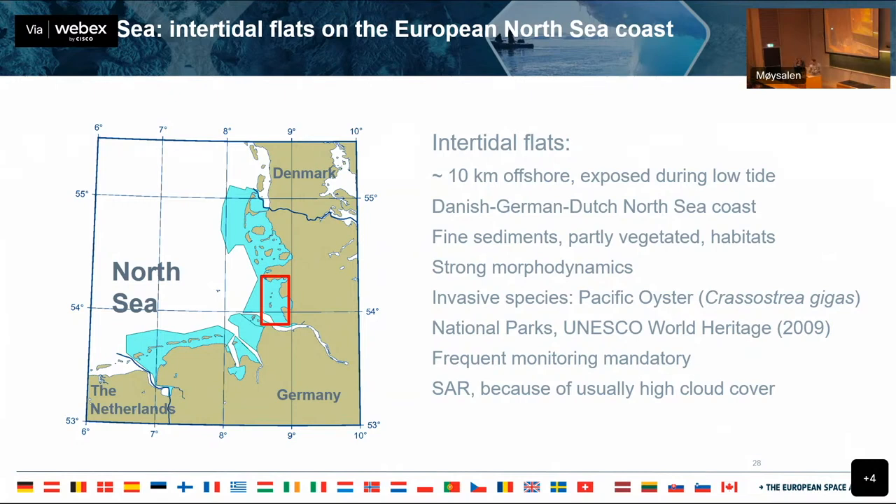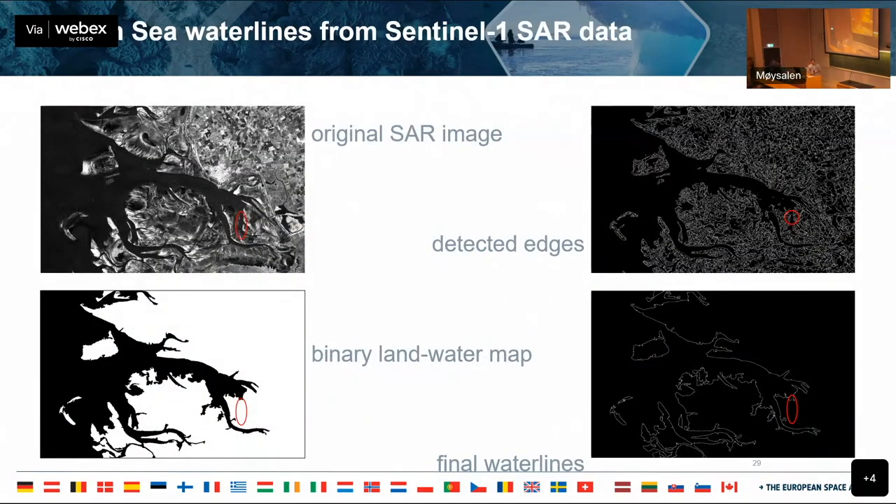Okay. So there's a need in this area to do frequent monitoring of the location. And also this area is highly cloud covered. So SAR is a great technology to monitor the area. And what they did was they used a convolutional neural network. I won't go through the details.